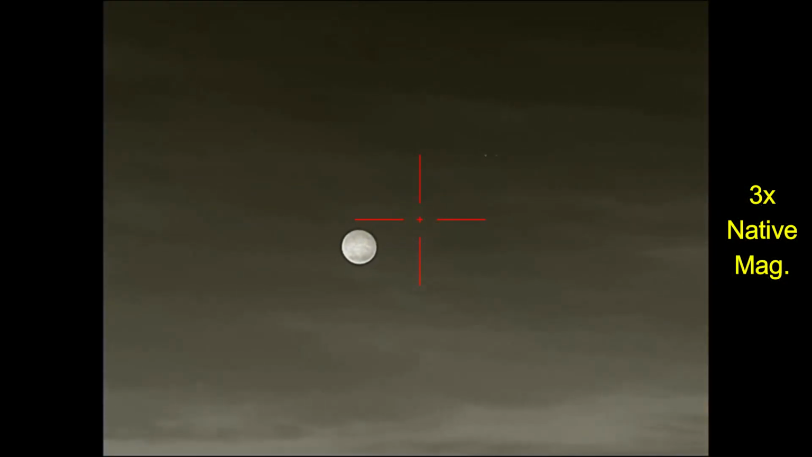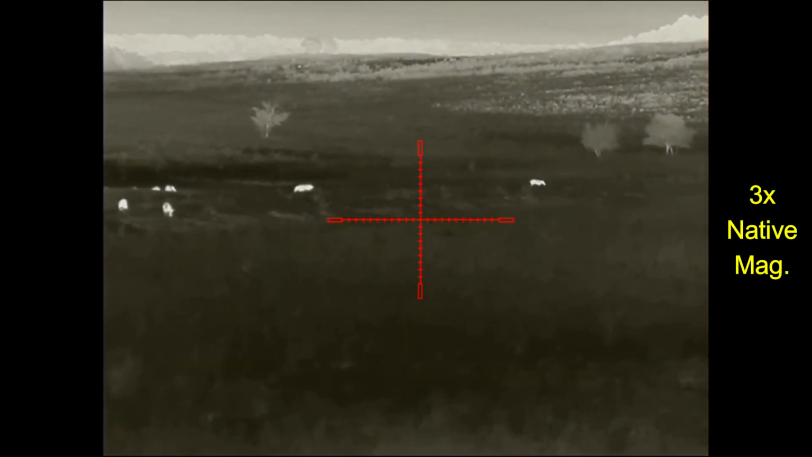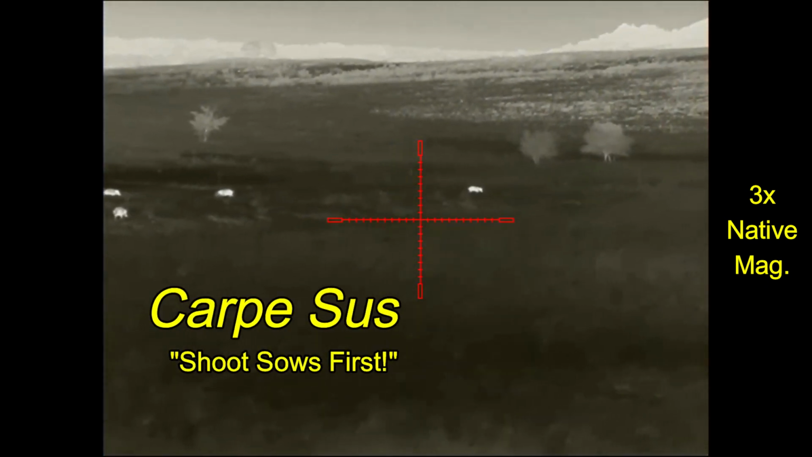Well, tonight is the full moon, and I spent several hours the first night watching the full moon and these little birds way up high in the atmosphere flying by, before later moving on to the next property, Carpe Sus.